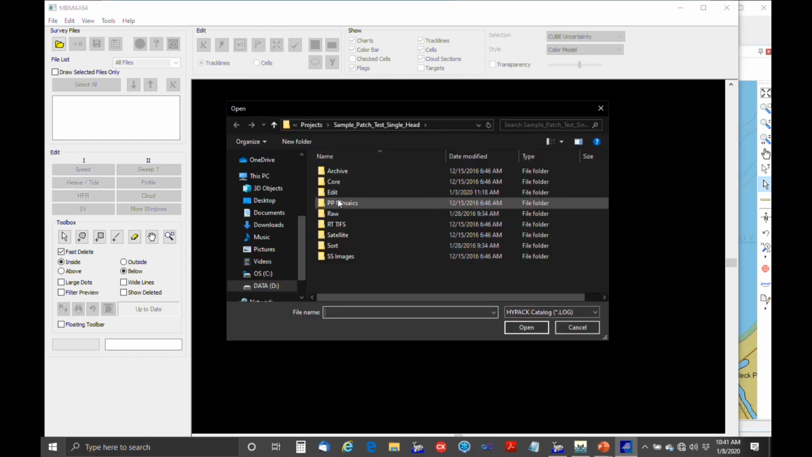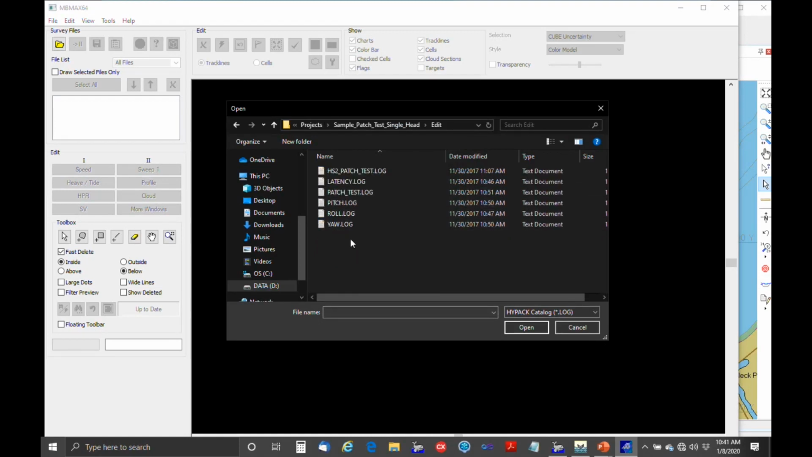In this case, we've already edited the files, so you're not going to find them in the raw folder, you find them in the edit folder. Then we have a log file with the entire patch test, and a log file with the individual patch tests. You can do it either way. I prefer to take it one at a time.